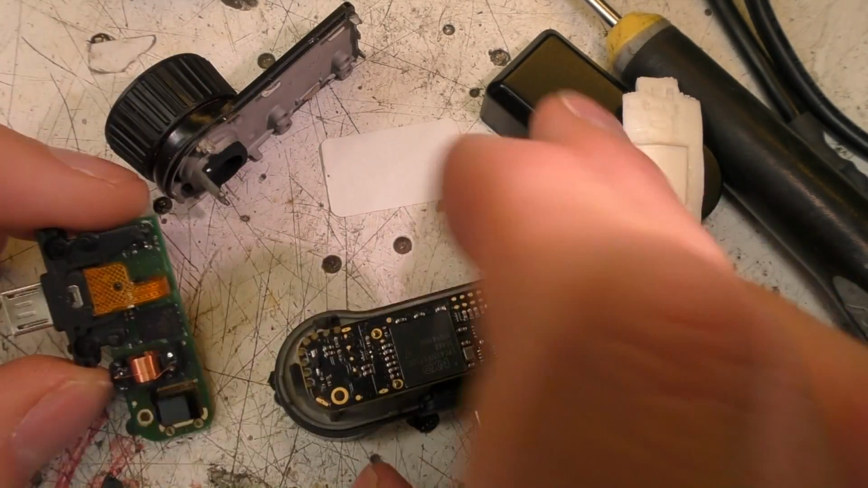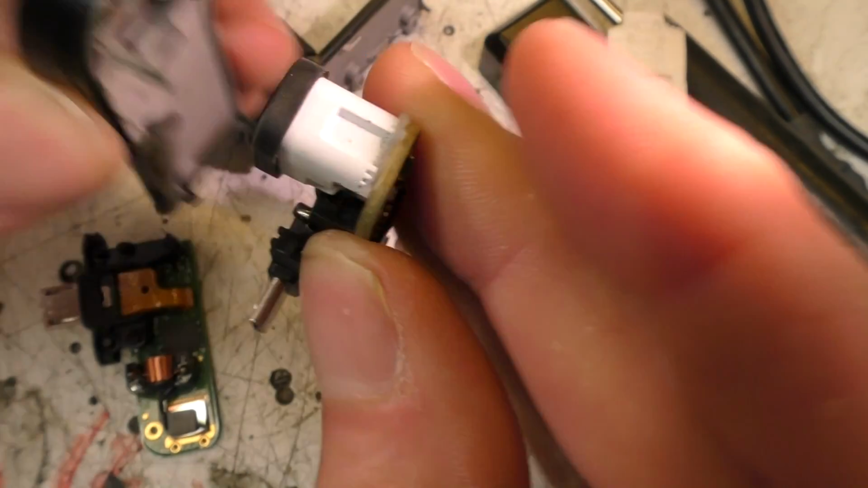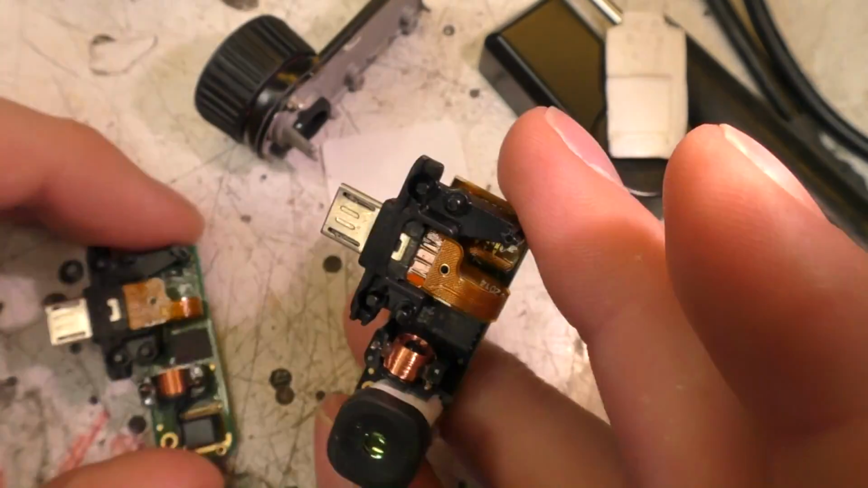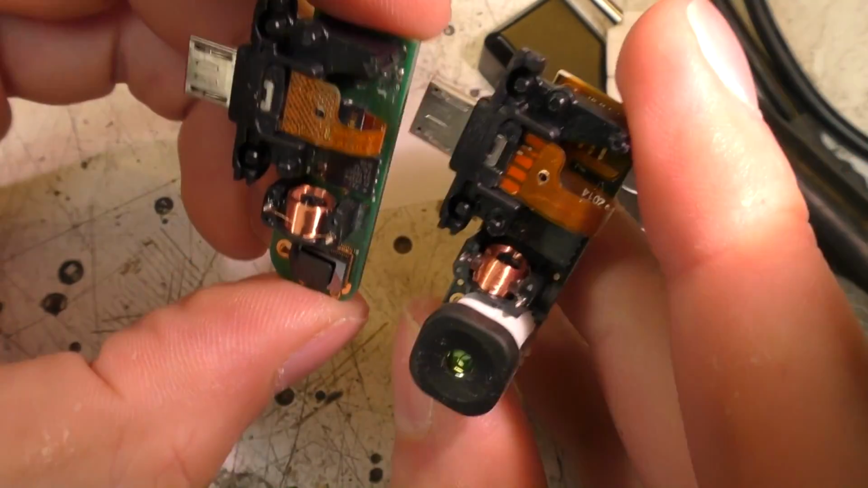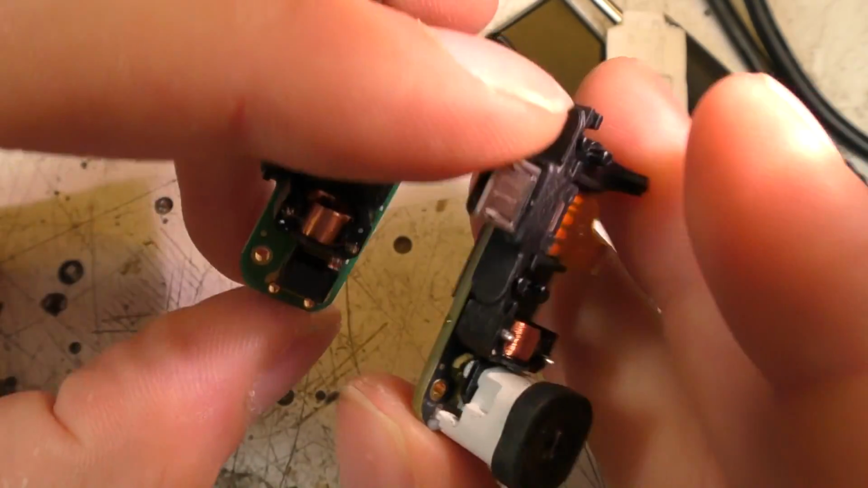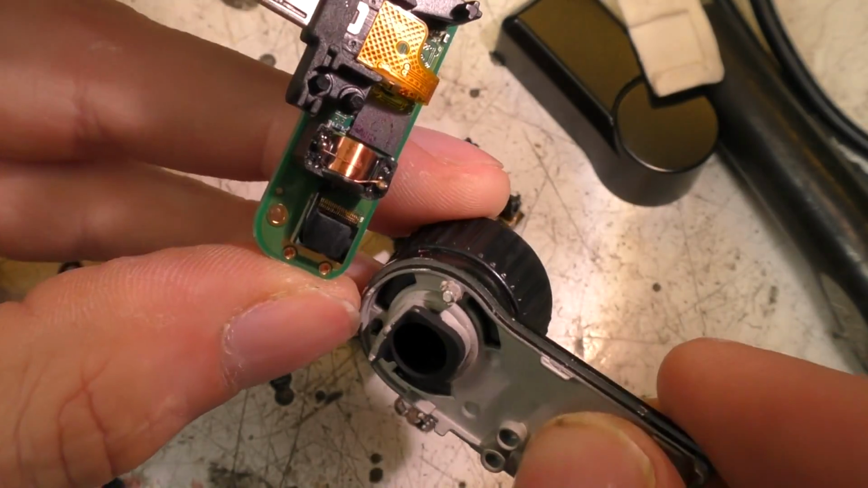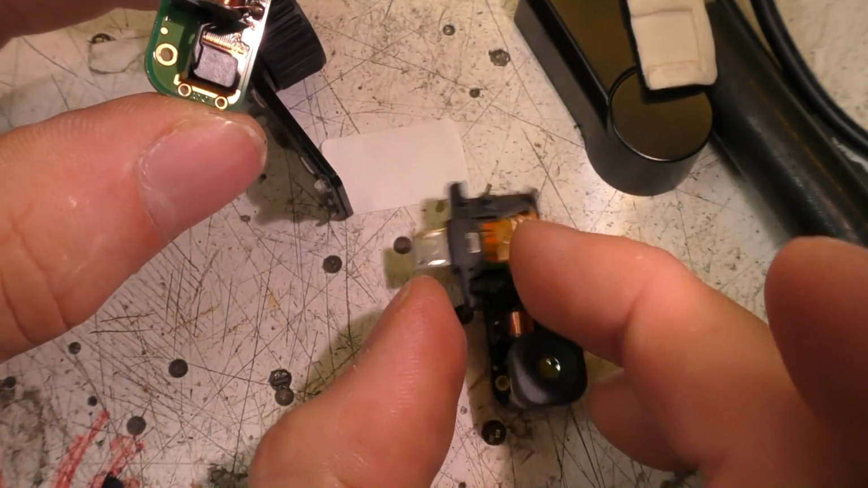So here we can see the shutter mechanism. Let's compare it with the old one. Again, the old one's on the right here. So the coil and the shutter mechanism look fairly similar. The difference being that here the lens is mounted in the case rather than being mounted on this plastic thing.